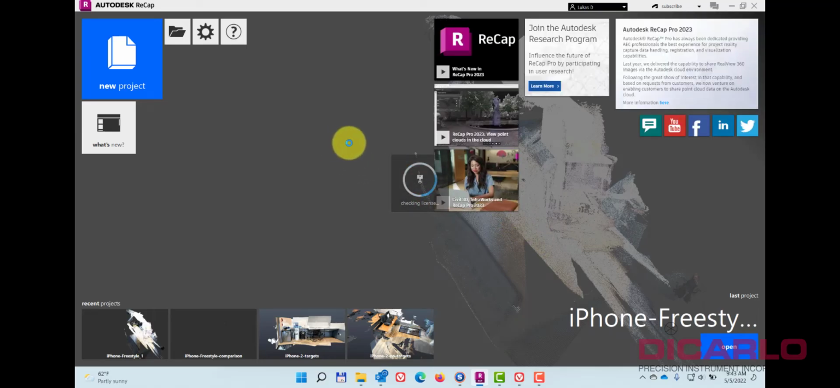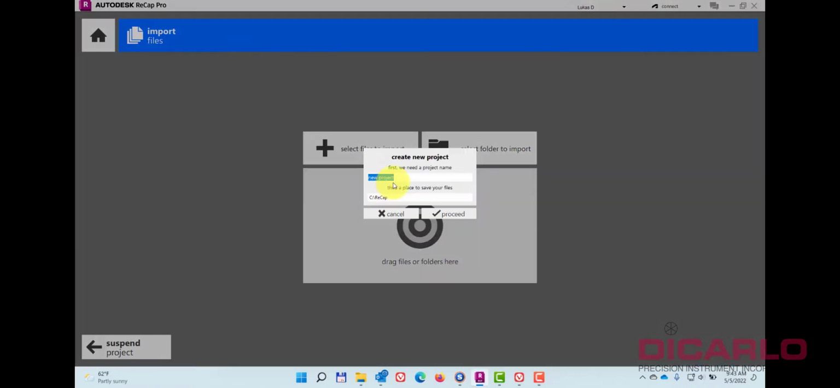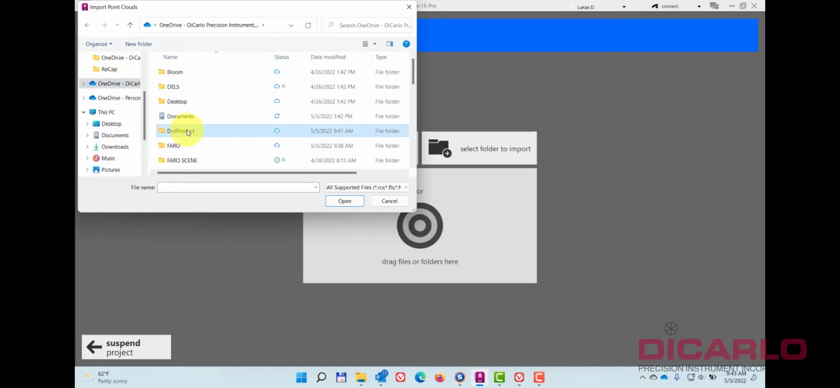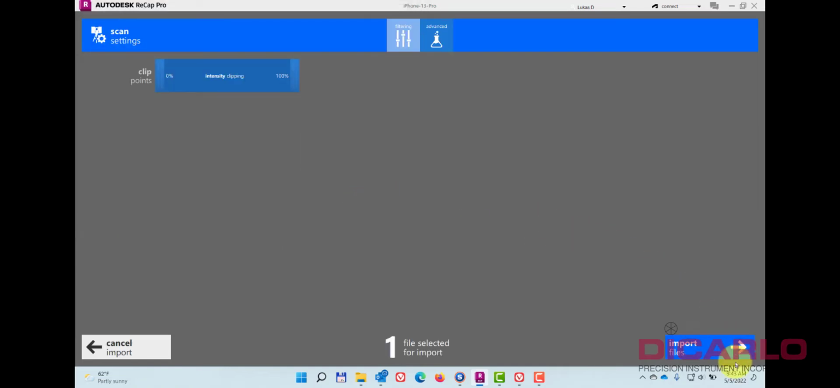It's been optimized because you saw me hit the little optimize button, right? So we'll go new project, import, I'll say iPhone 13 Pro, okay, import, and we will browse to the OneDrive DotProduct, this guy, open.